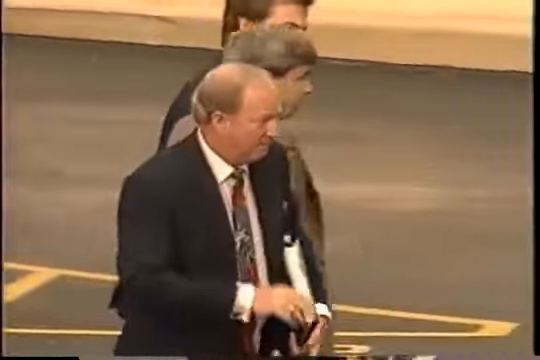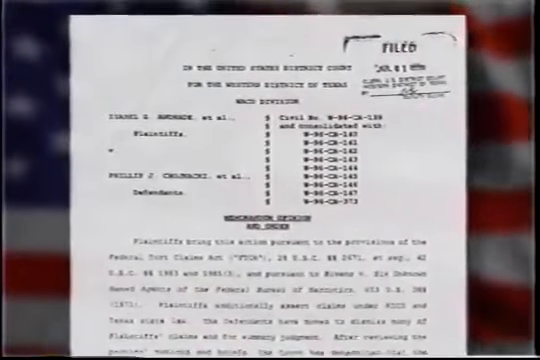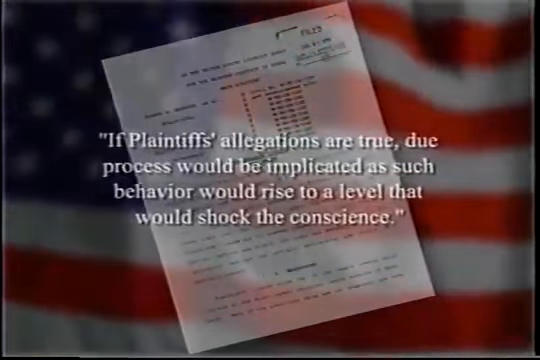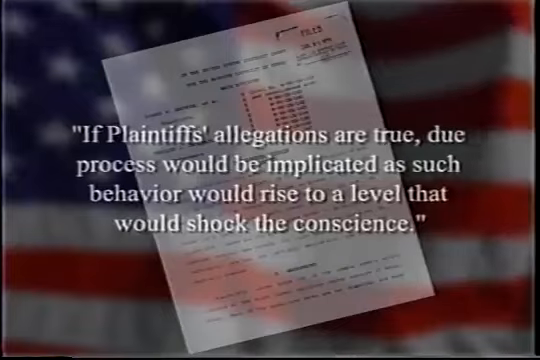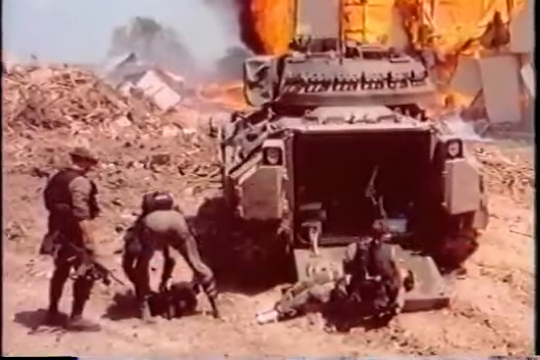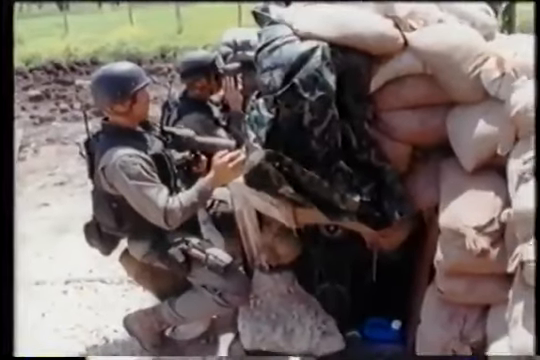Judge Walter Smith, who presided at all the trials related to the tragedy at Mount Carmel, has said, "The plaintiffs assert that the FBI's actions kept a number of Davidians from leaving the compound. If the plaintiffs' allegations are true, due process would be implicated, as such behavior would rise to a level that would shock the conscience. Frightening though it may be to contemplate violence sanctioned by our government against American citizens, we believe that truth is essential to freedom.